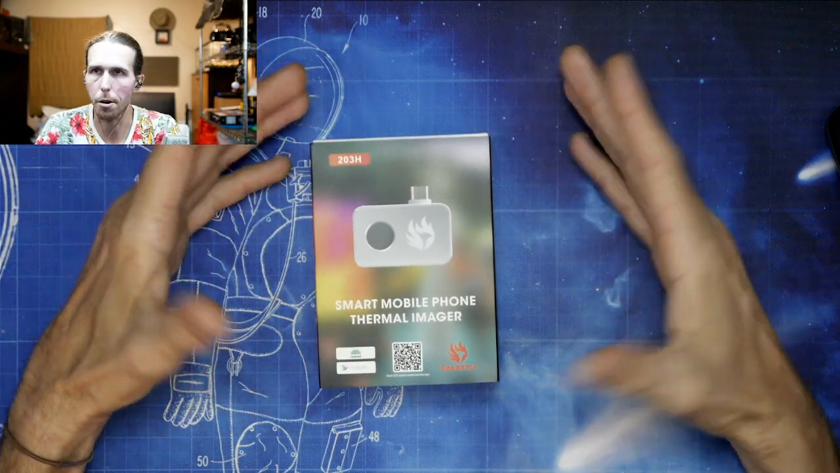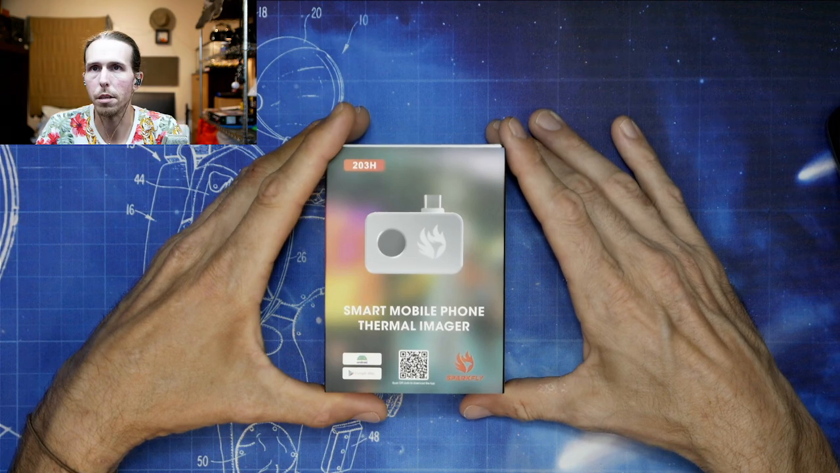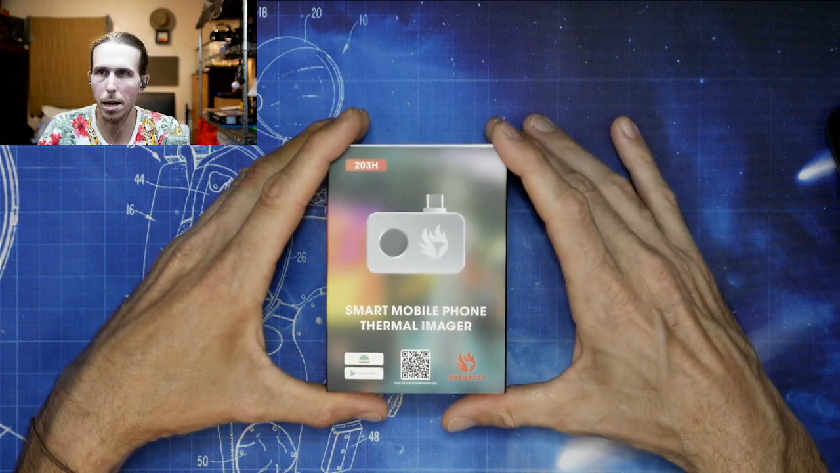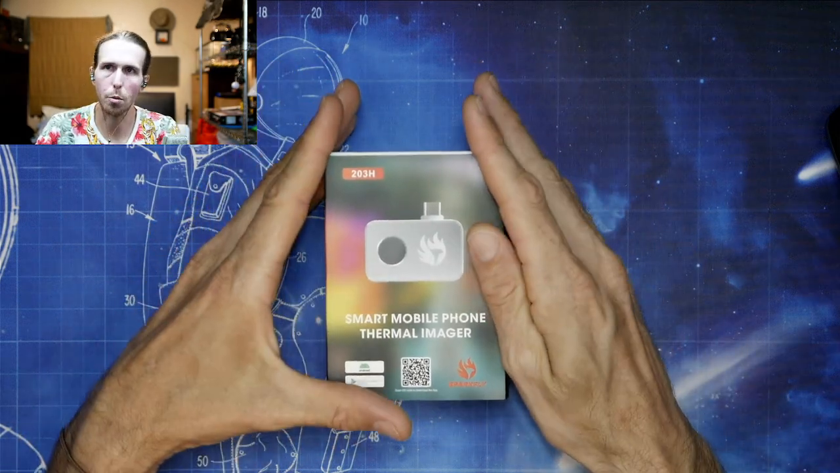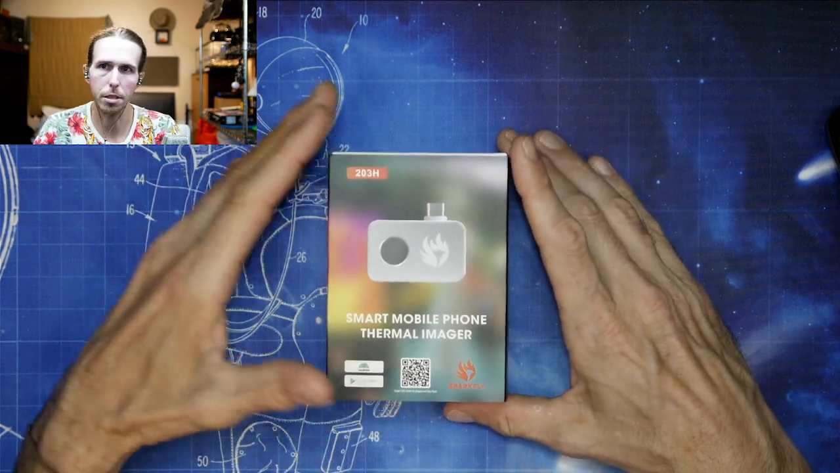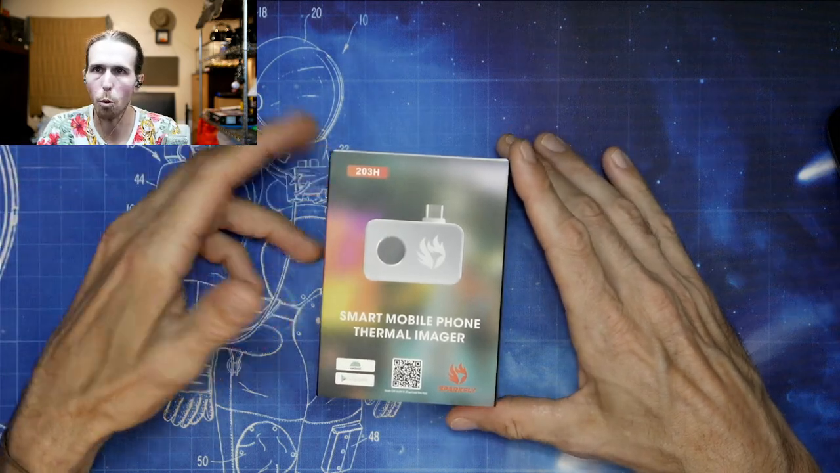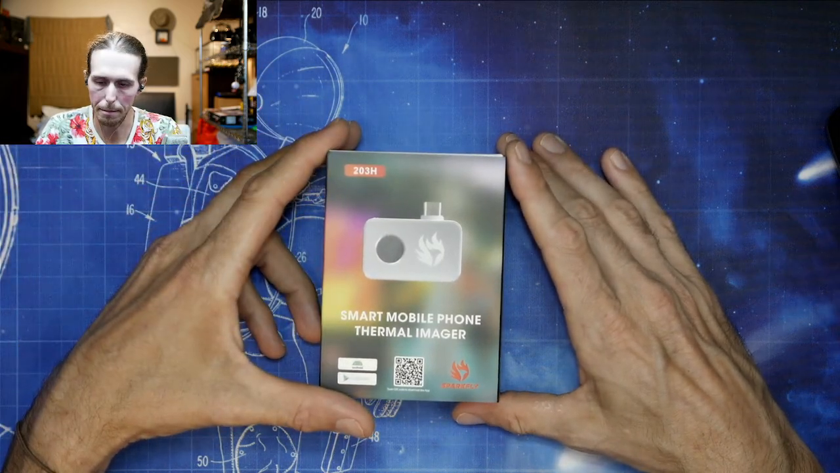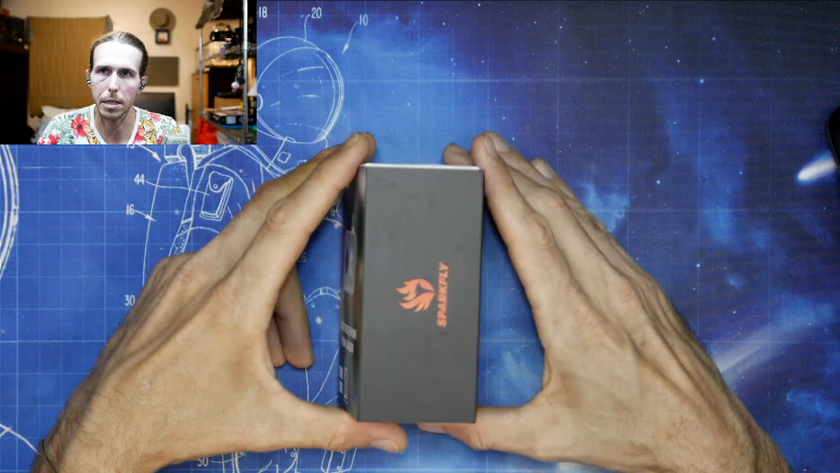Make sure a hot water heater is actually producing hot water. You can use it to spy on people outside. The one cool thing about a thermal camera is you can be in complete darkness and you can still detect animals, people, whatever. So you can use it for that.